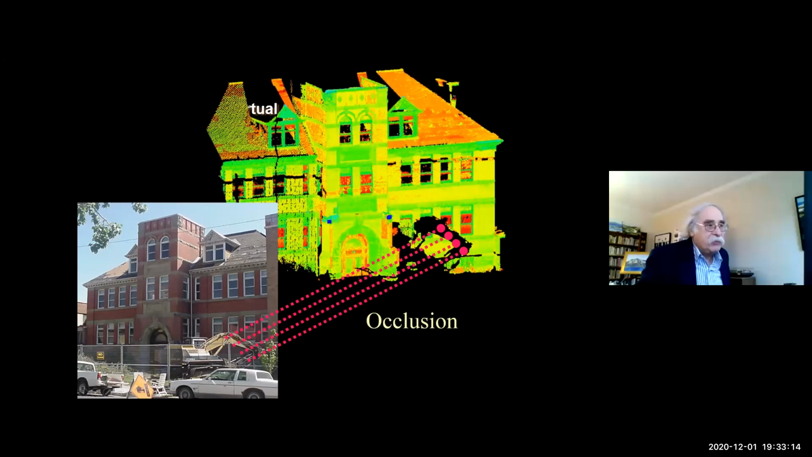And the way we fixed it was, of course, to take another scan from another direction.